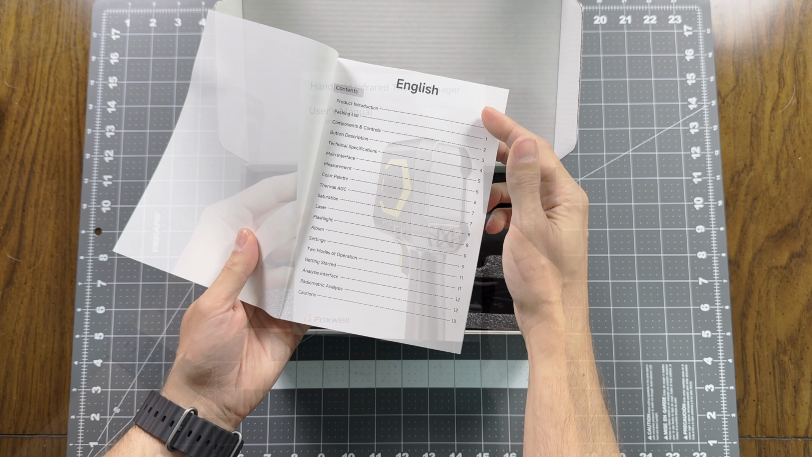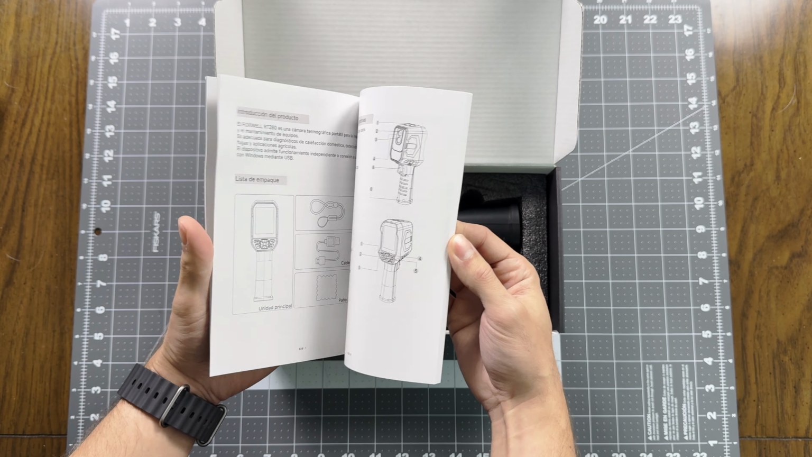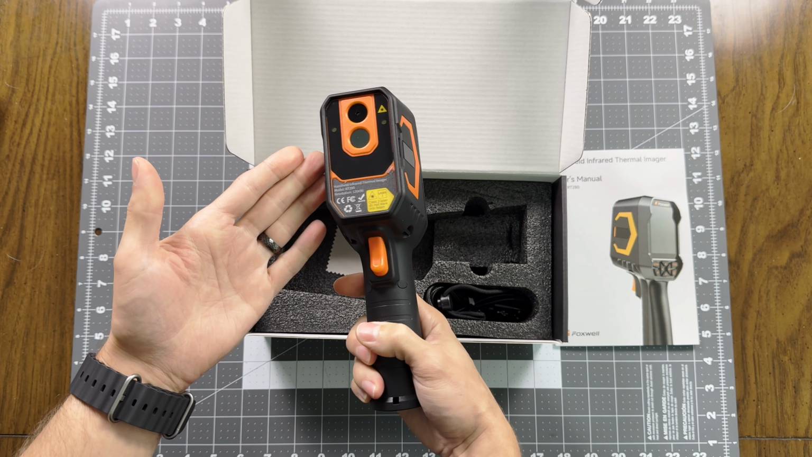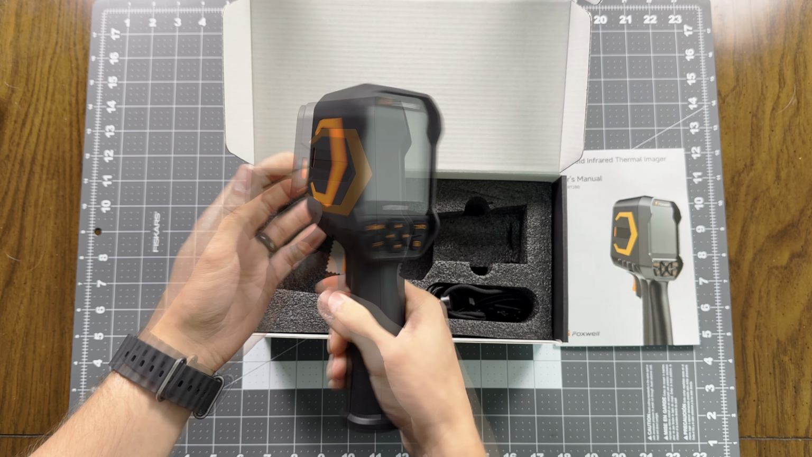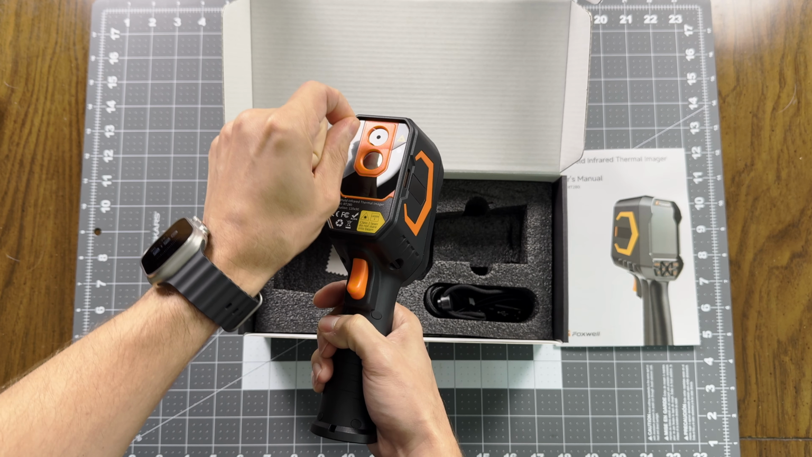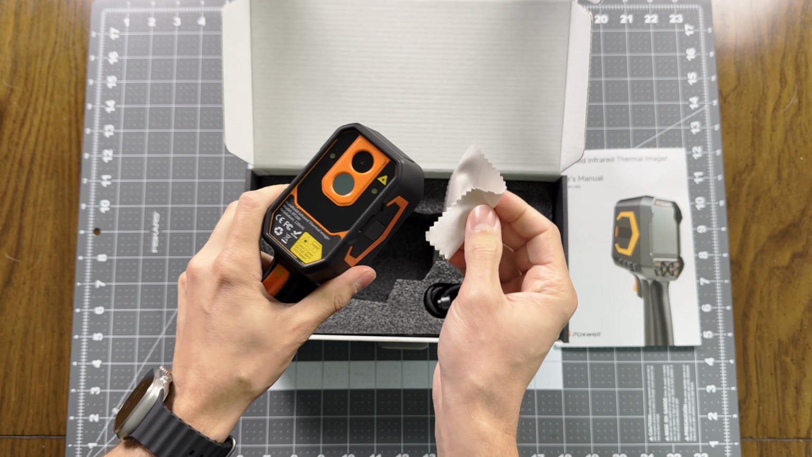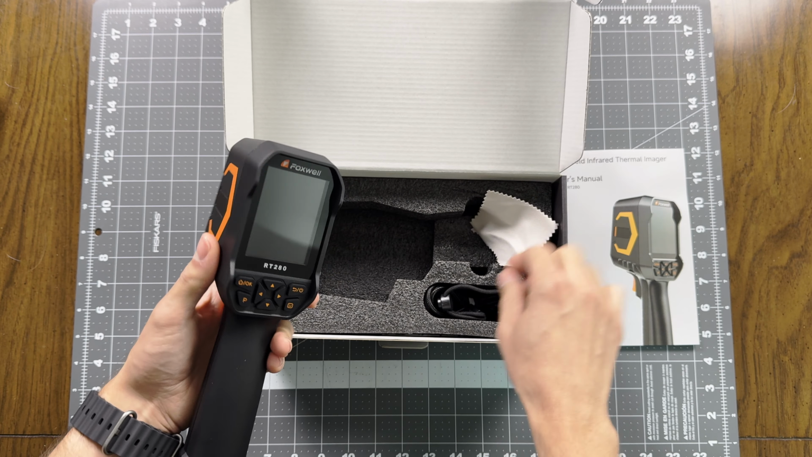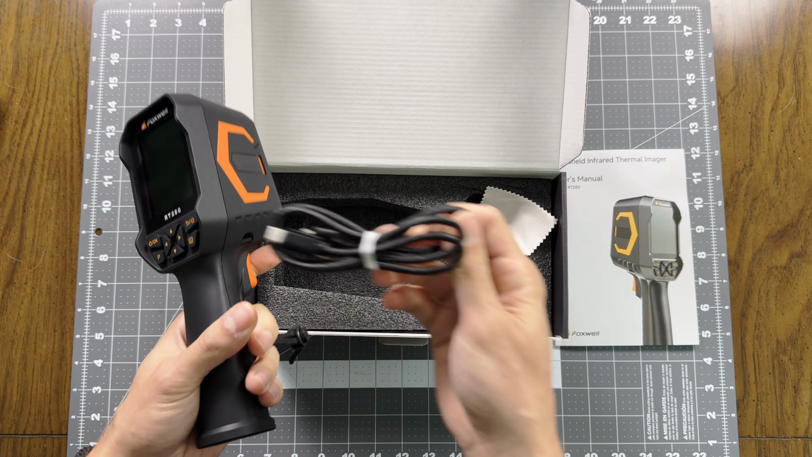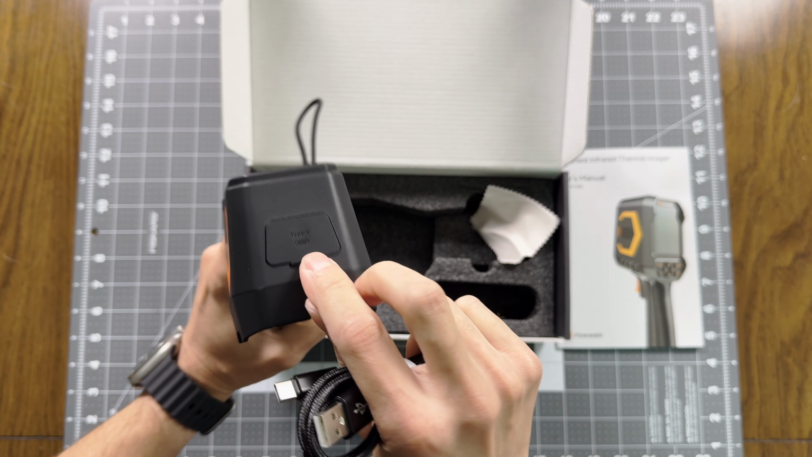Got a user manual, covers all the features and the modes and how to connect it to your computer too. Got the imager itself. Nice rugged case. This is impact resistant and water resistant. Comes with a couple peels too. We'll take care of them right now. Microfiber, keep things clean. A lanyard. And a USB cable, which is USB-C on one side. And that plugs in on the top right here.